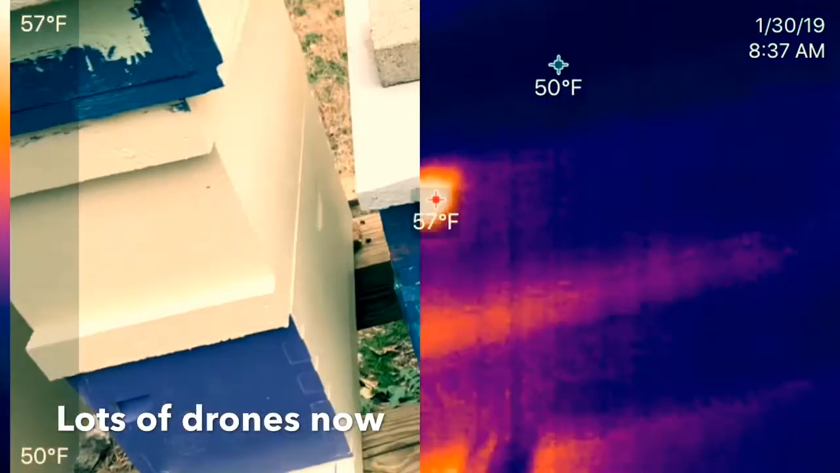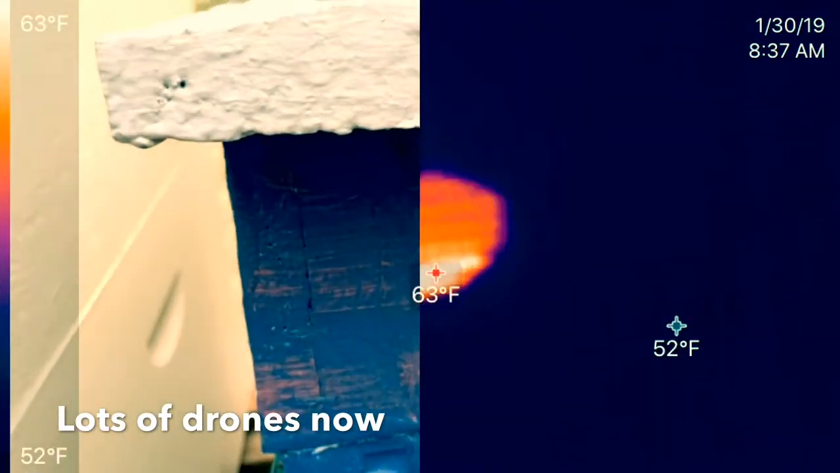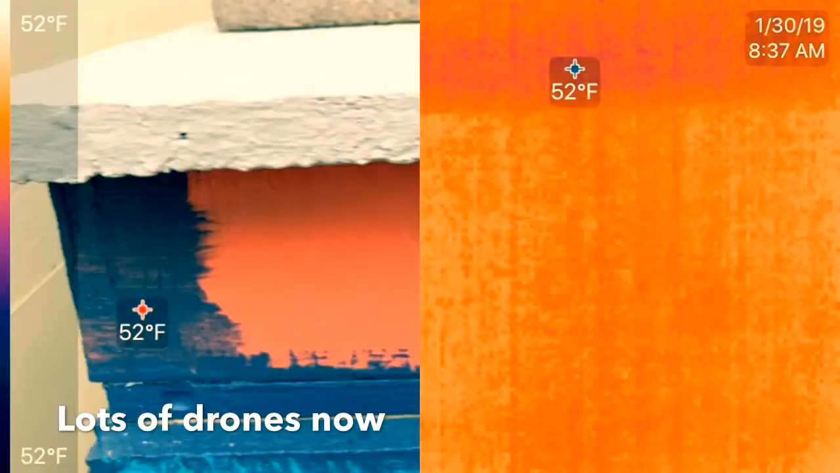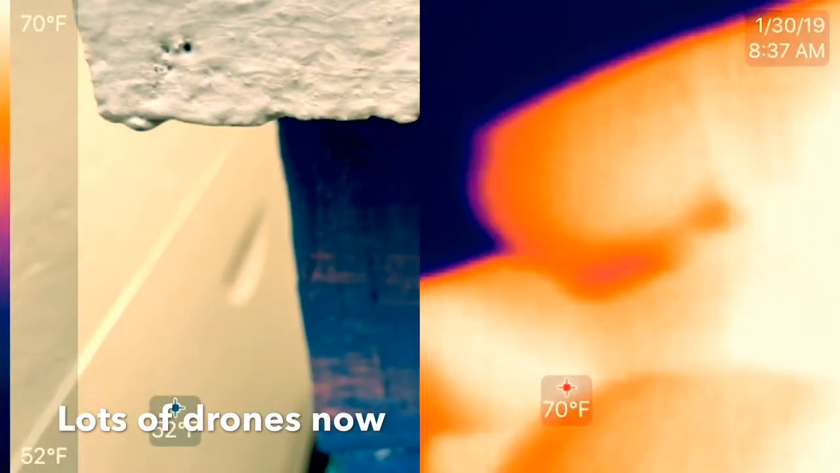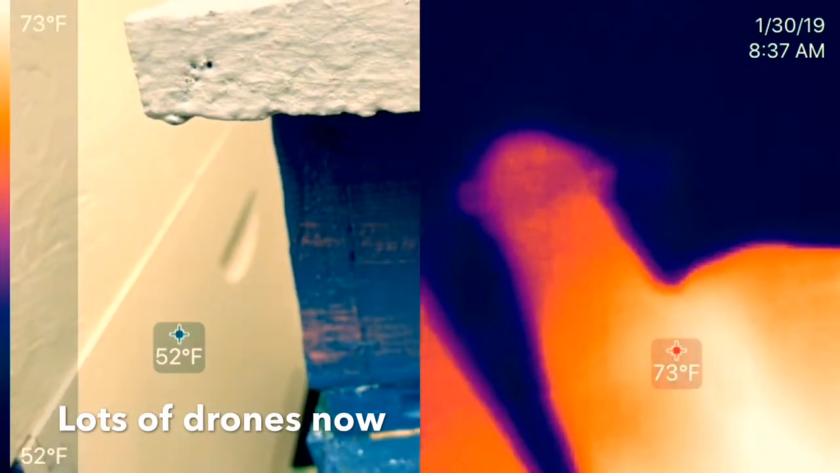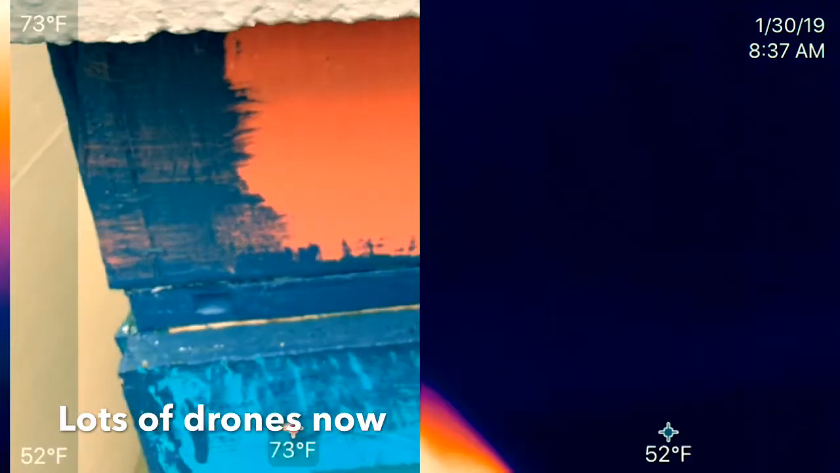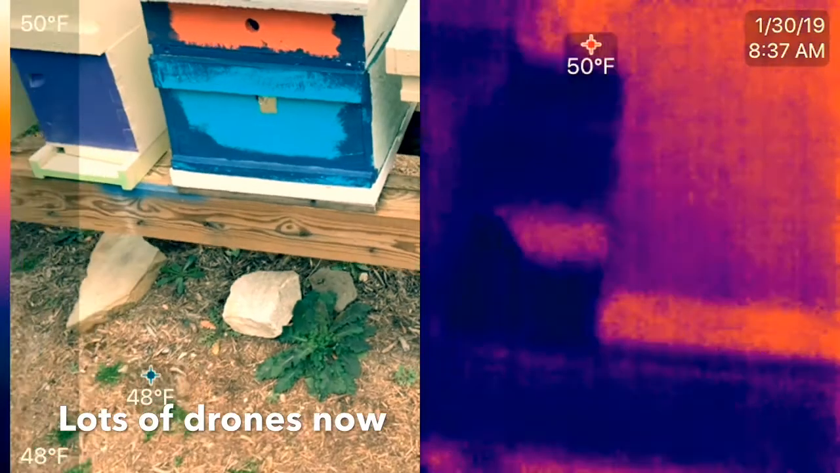But man, look at that vent hole right there. Look at the heat coming out of that. I actually feel the heat coming out of that. That's crazy. That's nuts. That keeps my finger warm. Wow.